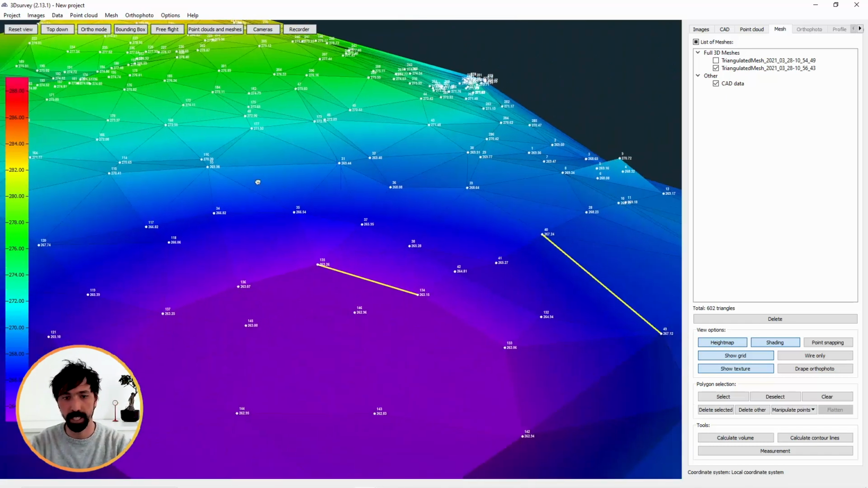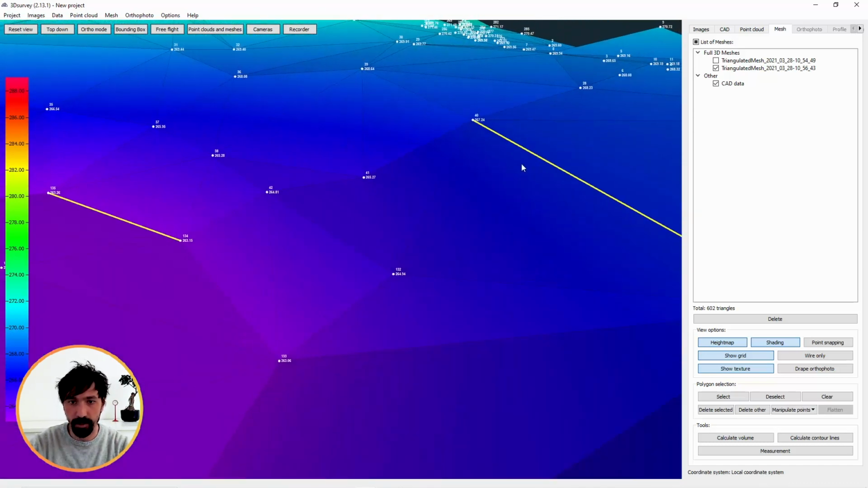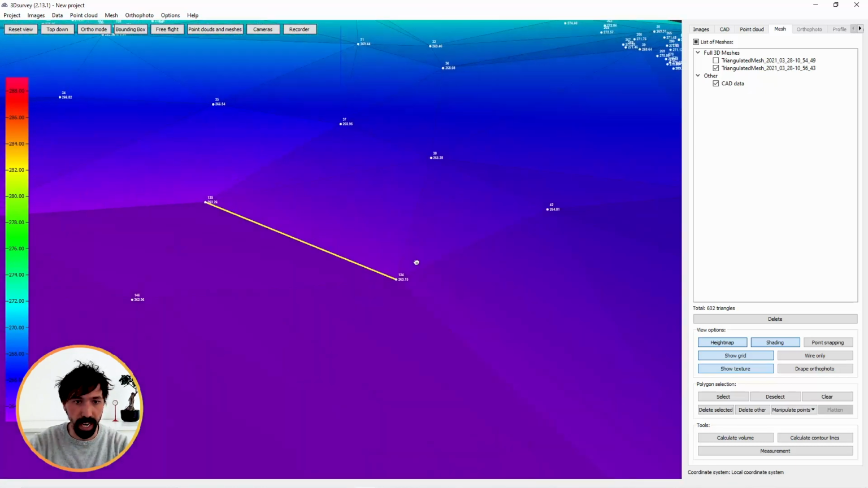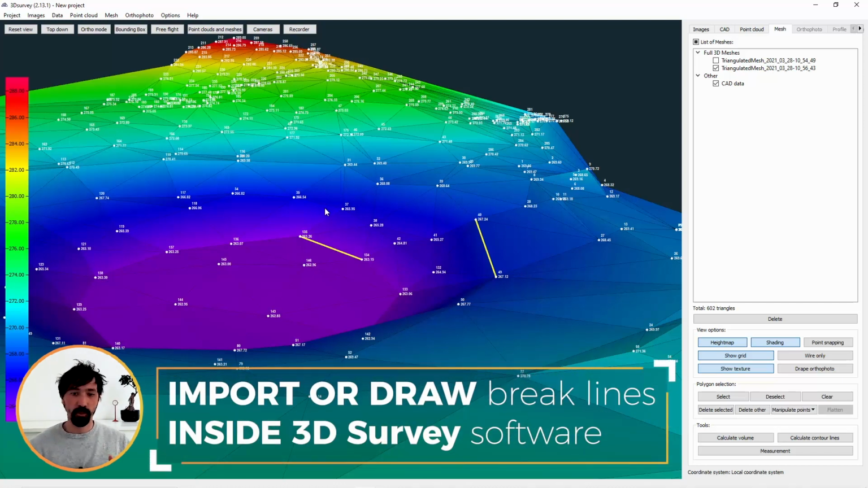You can see this is in less than a second, and let's inspect it. So now the surface also follows my break line, and I have perfect results right here. So if you have a stockpile and you are measuring volumes, you can really nicely generate surfaces.